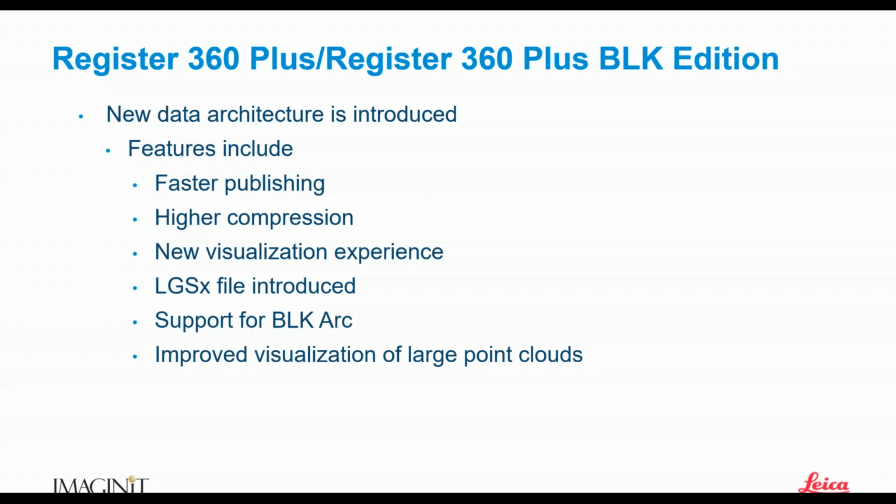Register 360 Plus and BLK Edition continued on. With the new versions, Leica has introduced a new data architecture, and this is important for a lot of people. When you move from the previous versions of Register 360 up to the newer versions, that data architecture is introduced. Your old databases will have to be brought forward.